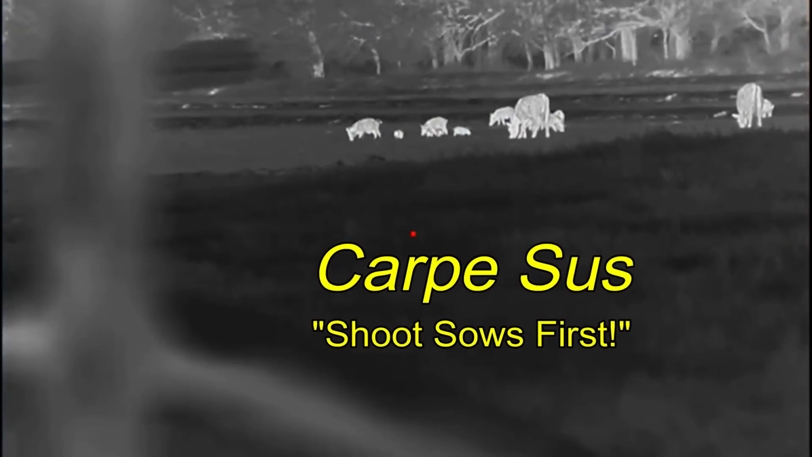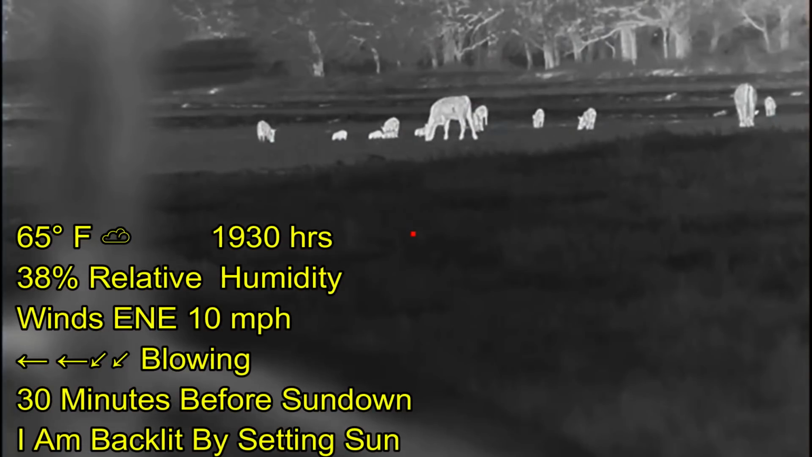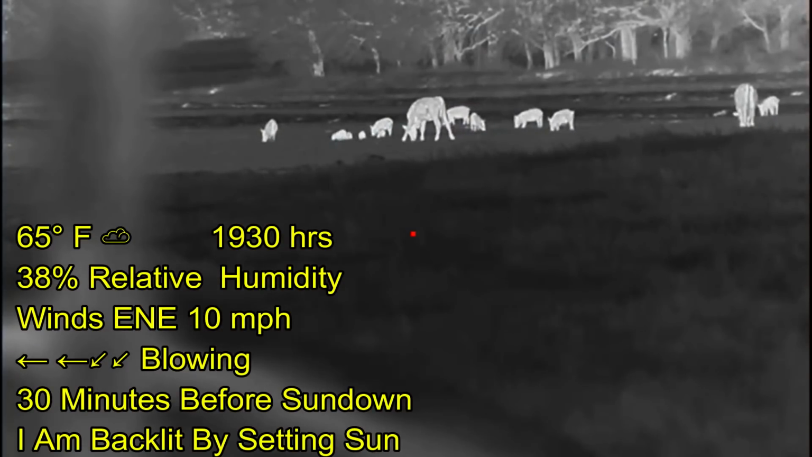Hunting hogs up in North Texas. I was on my first property of the night, had been there about 45 minutes, arriving very early, still daylight, and hogs have walked out into the pasture along with the cattle. The wind is in my favor, which is great. The problem is that the sun is going down behind me.